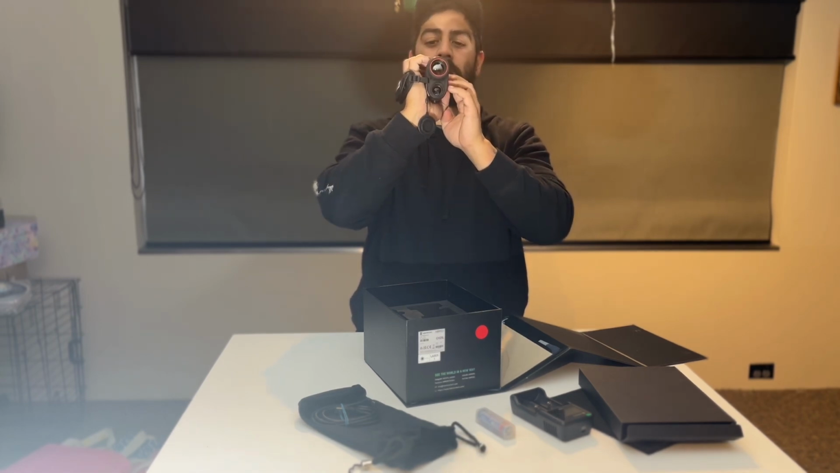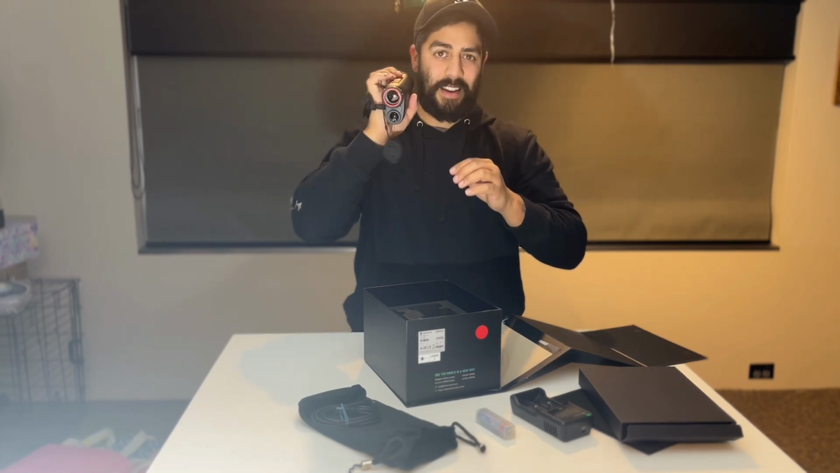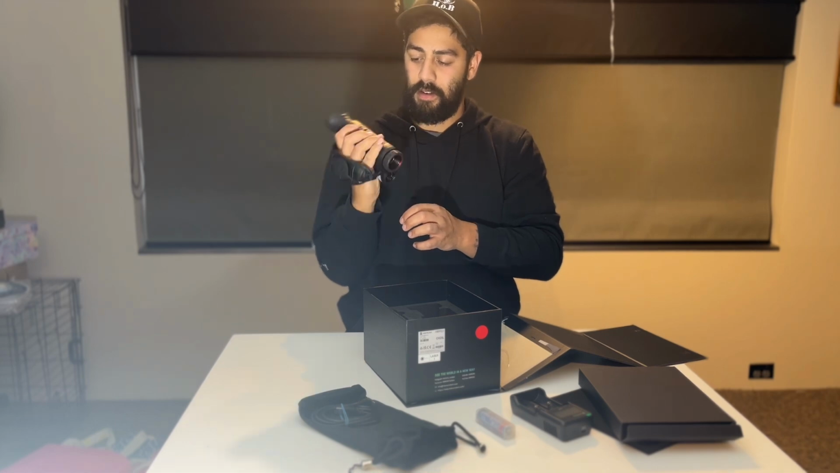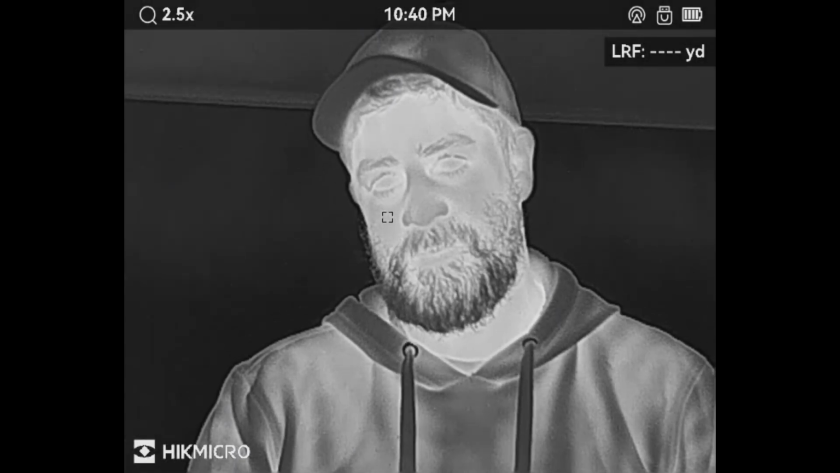Ooh, some zoomies. Zoom. Ooh, digital zoom. Wow. How far do we go? 10 times, 20 times digital zoom. Sick. Right, I'll hook it up to the phone. Sorry, this is way too exciting. And we'll get it sorted, eh? Now, as you can see, white hot. I'm white. Okay. And hot.